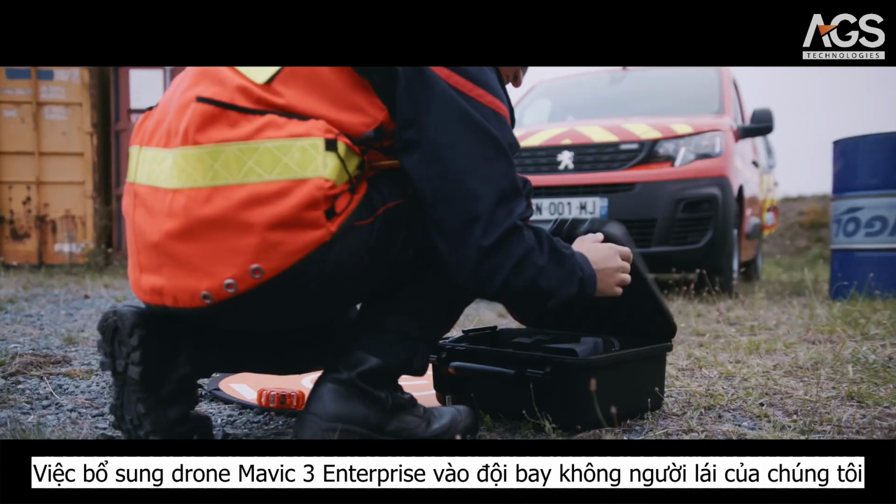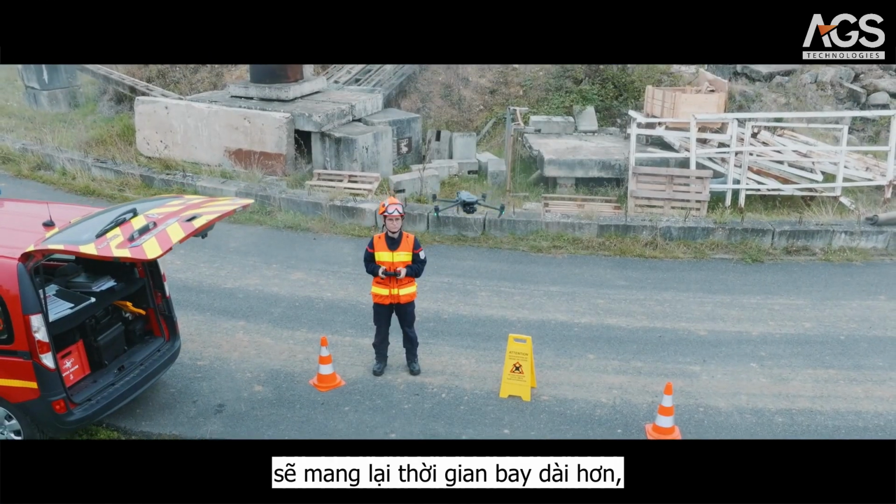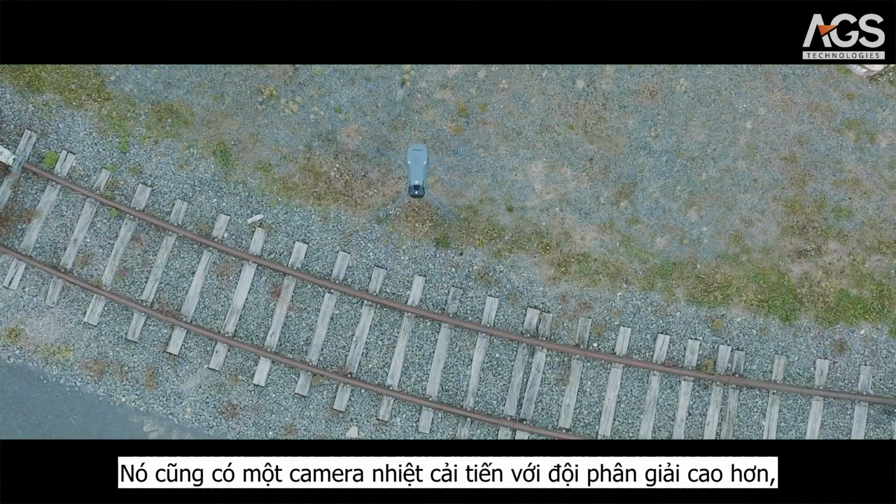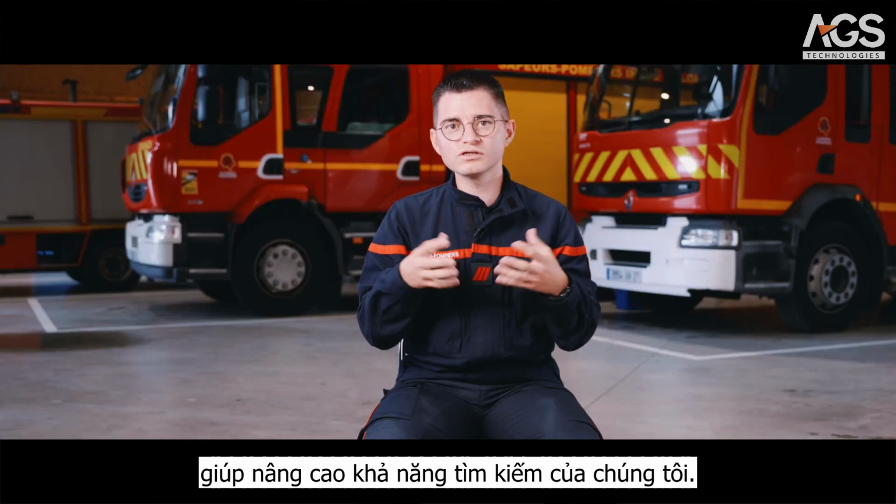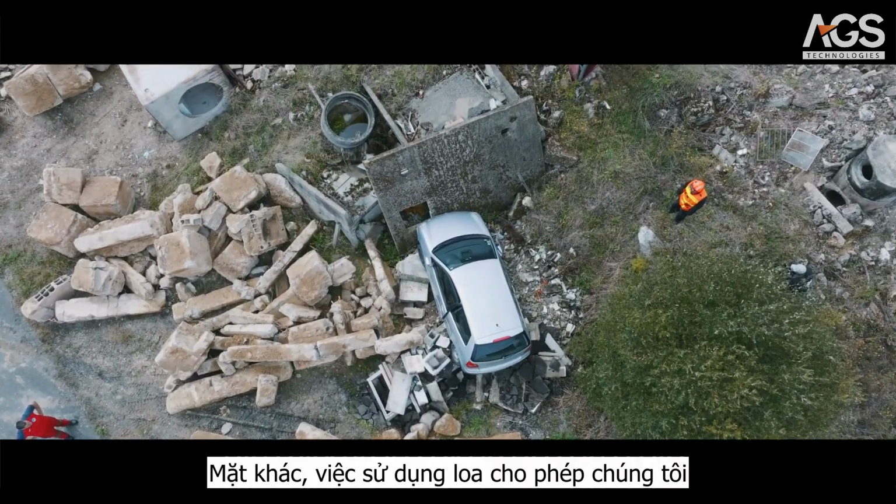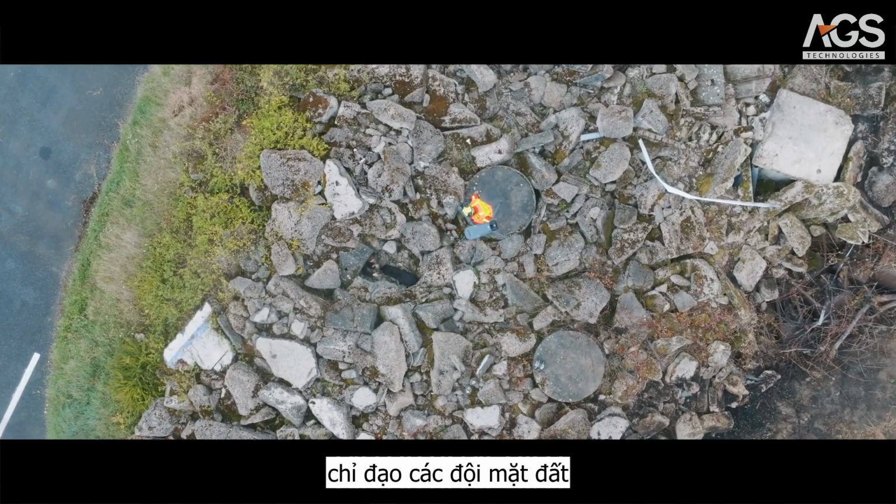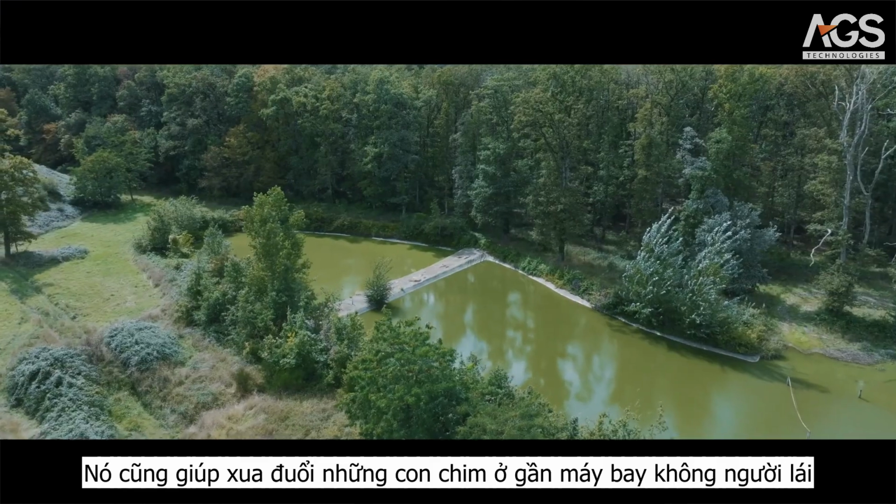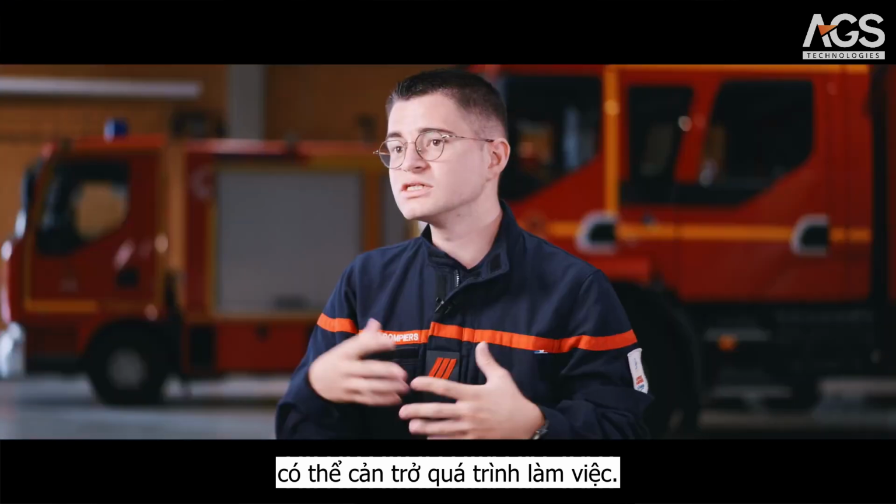The addition of a Mavic 3 Enterprise drone to our drone fleet will provide longer flight duration, with batteries capable of staying airborne for up to 40 minutes. It also features an improved thermal camera with higher resolution, which will enhance our search capabilities. The use of the speaker, on the other hand, allows us to direct ground teams or reassure individuals in distress located far from the rescue teams. It also helps scare away birds near the drone that may interfere with its progress.